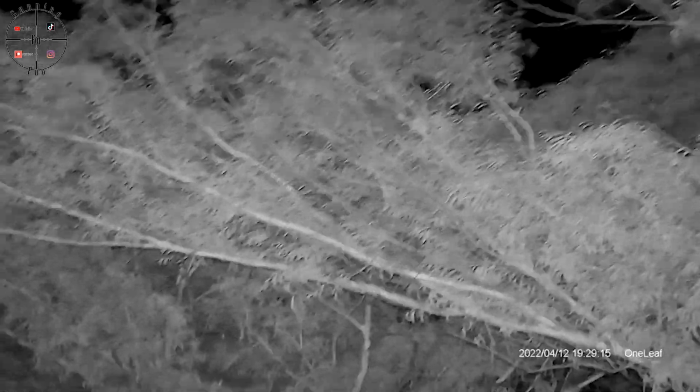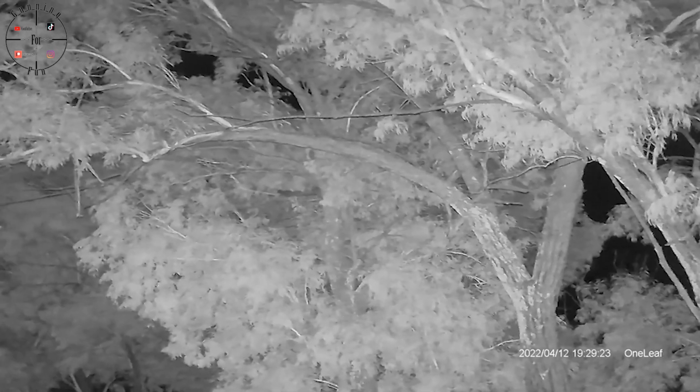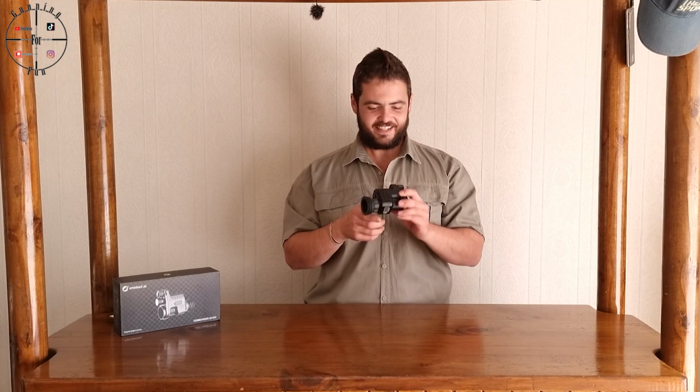You look, you see something there, you throw it on your scope, just adjust the focus, and then you can shoot and you can record everything while doing that. And yeah, this thing is just a lot of fun to use and flipping cool. It was just a blast to test this, and you'll see more of this on my channel.